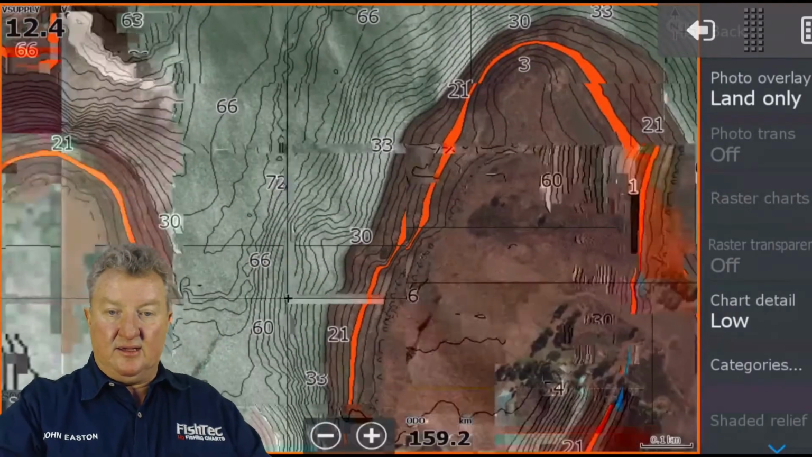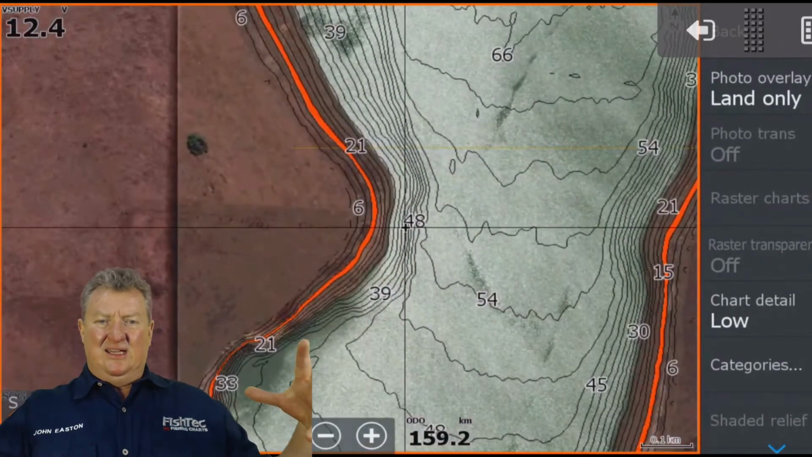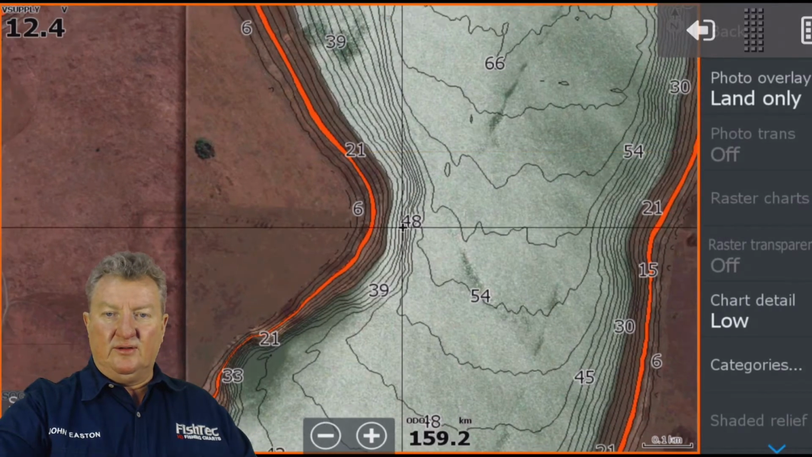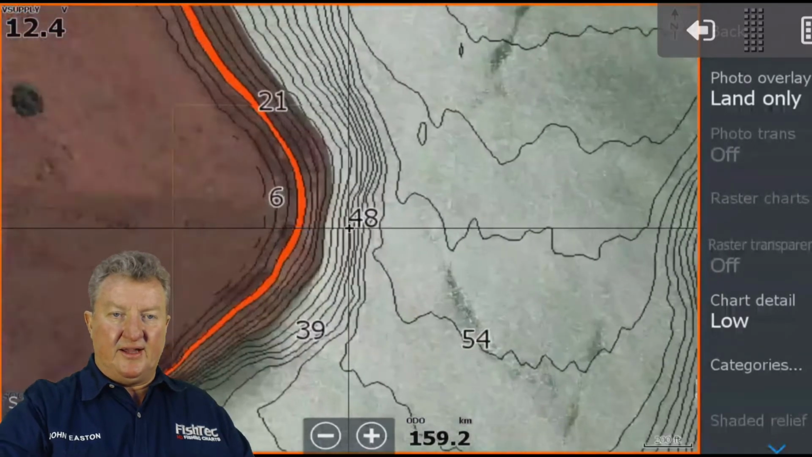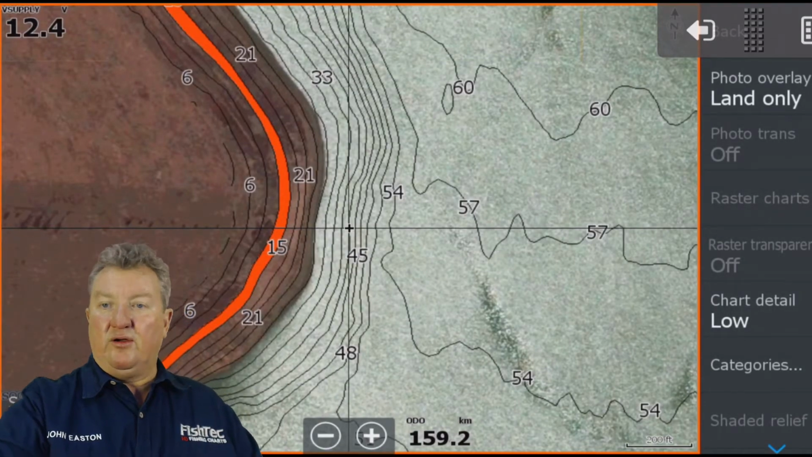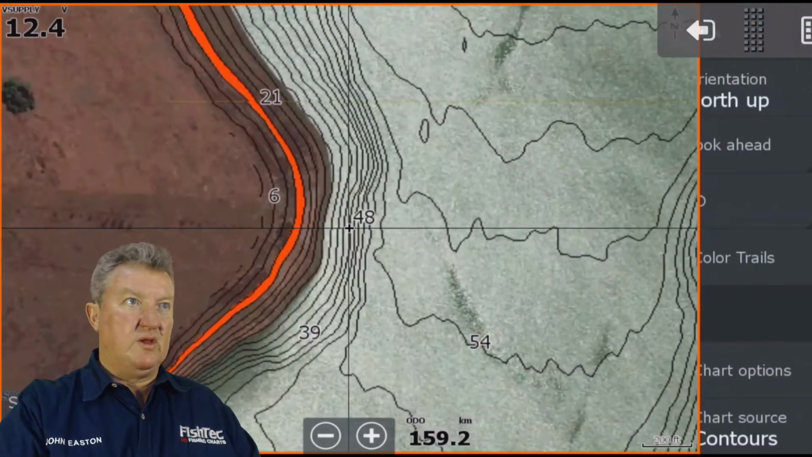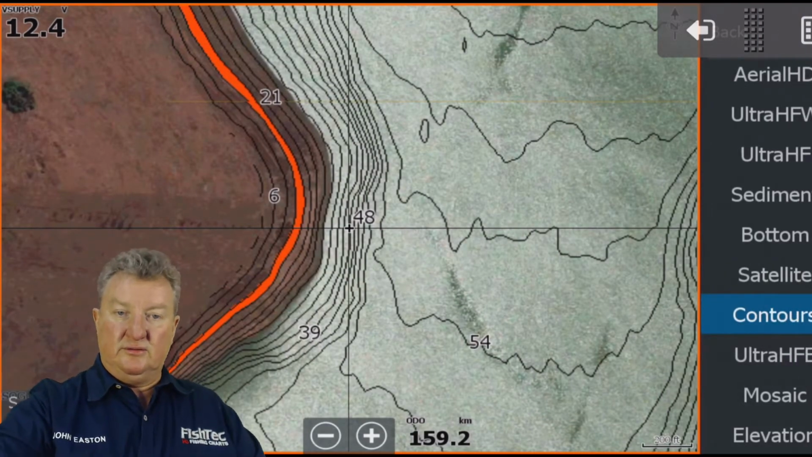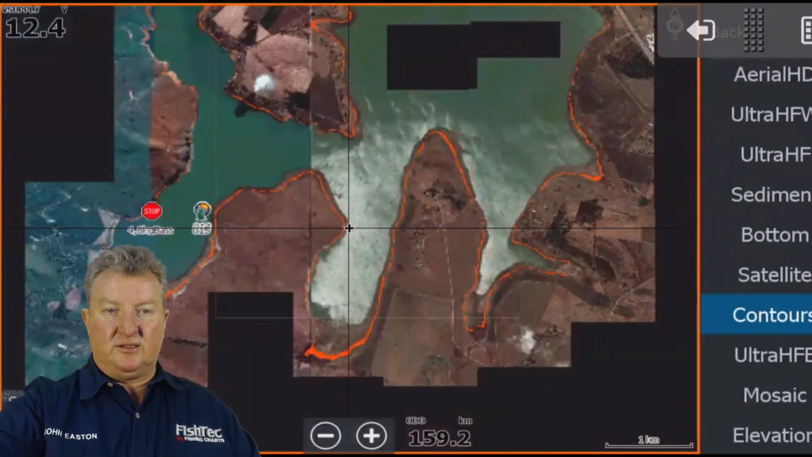Let's take this area here. It's got a bit of a steep drop off. You've identified a depth range that you want to fish, and you can go there. Hang on, before I get on to that, did I miss any questions? No. Contours, this is also new, guys. I want to come back to that because that's quite a nice little area.